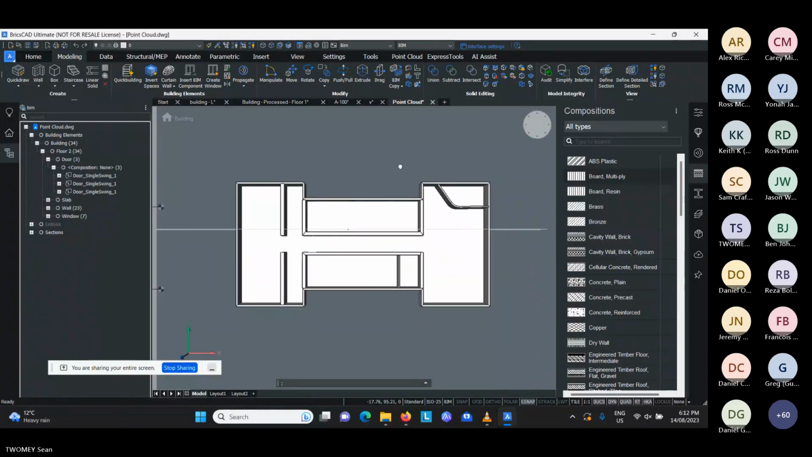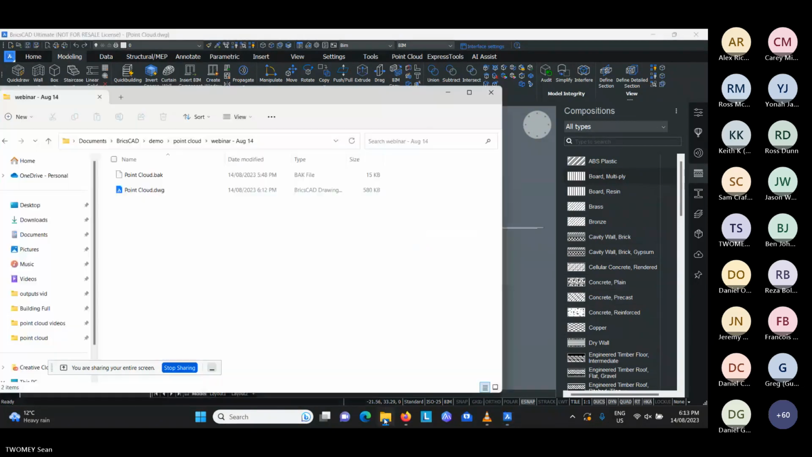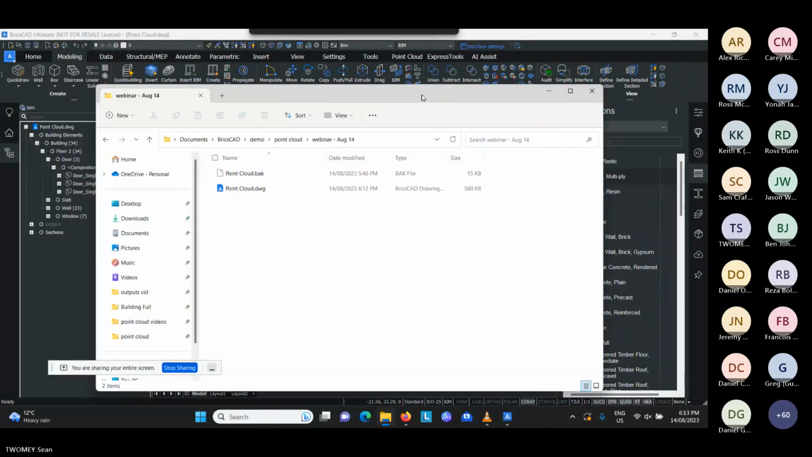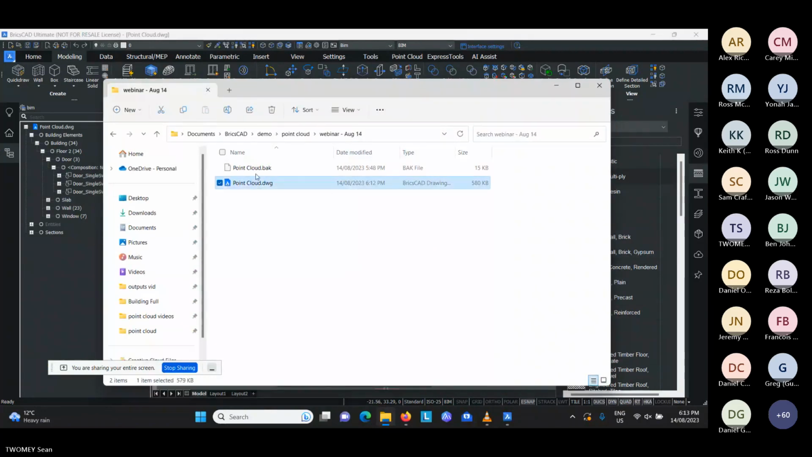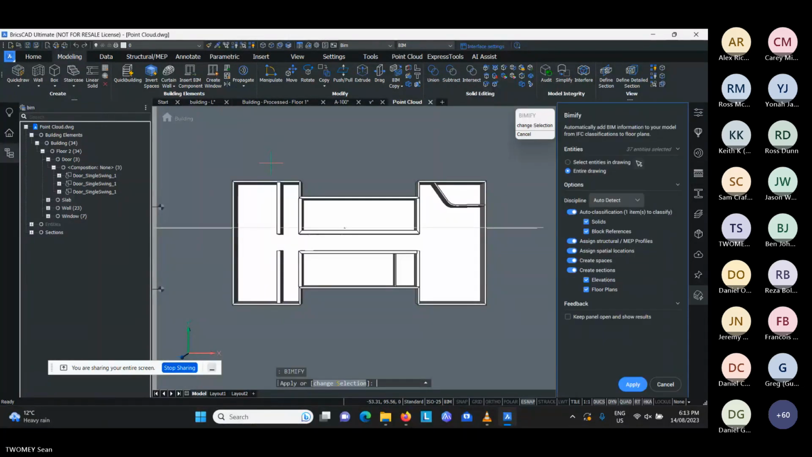What I will do here is I'll just save this file. And you may have noticed at the start when I did this, I put that file into its own folder. So this is my file I'm currently working on. So it's in a folder called Webinar August. What I'm going to do now is two things. I'm going to run a command called Bimify, and I'm also going to make a project to automate some of the plan productions. So if I type in Bimify, what this will do is auto detect these objects.